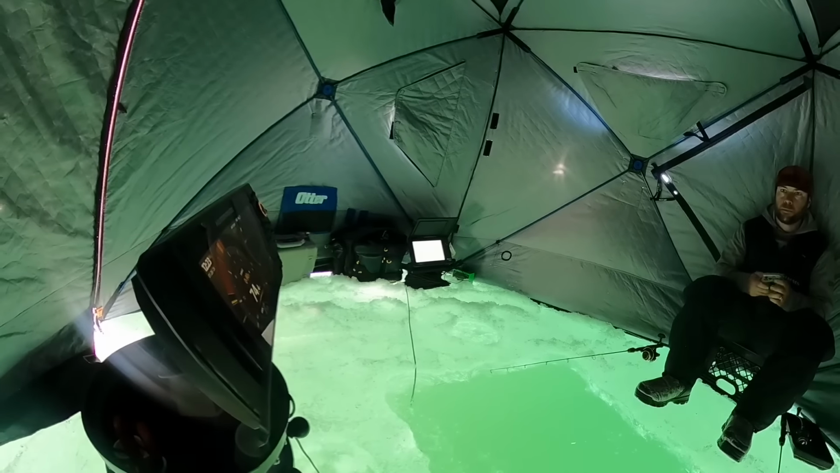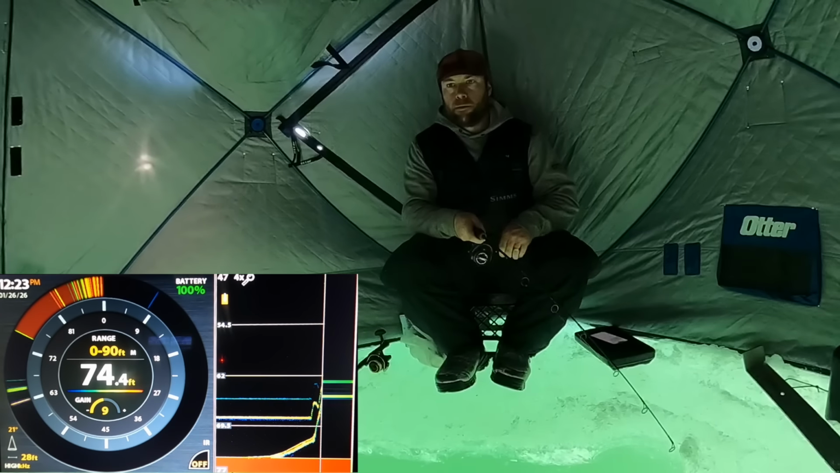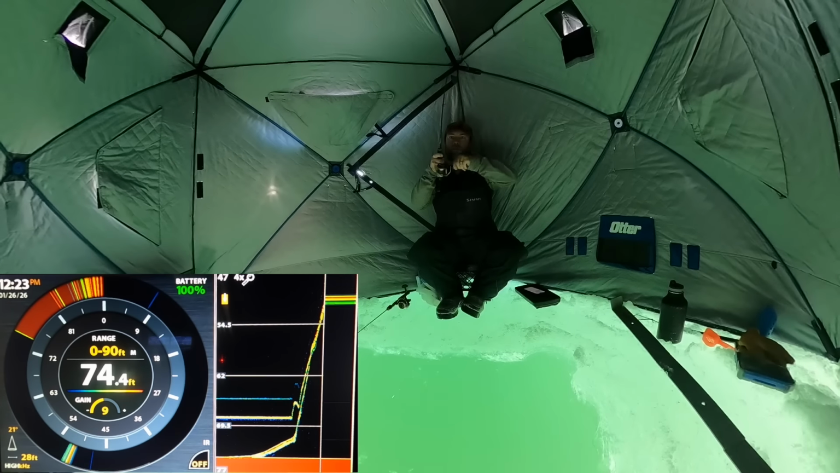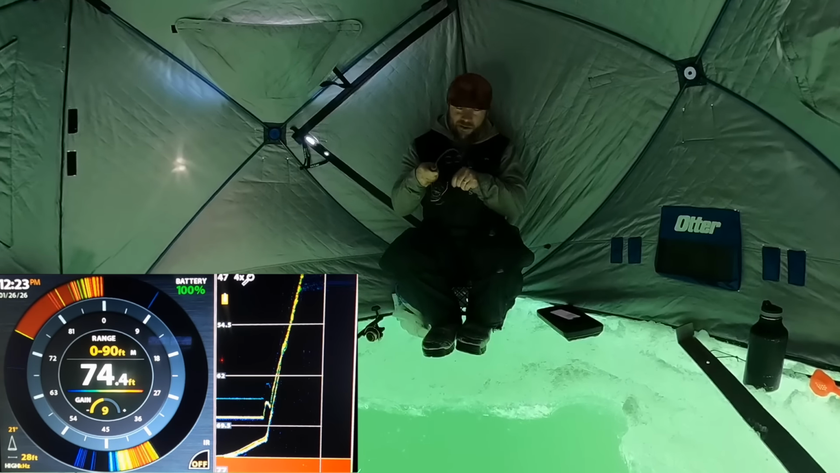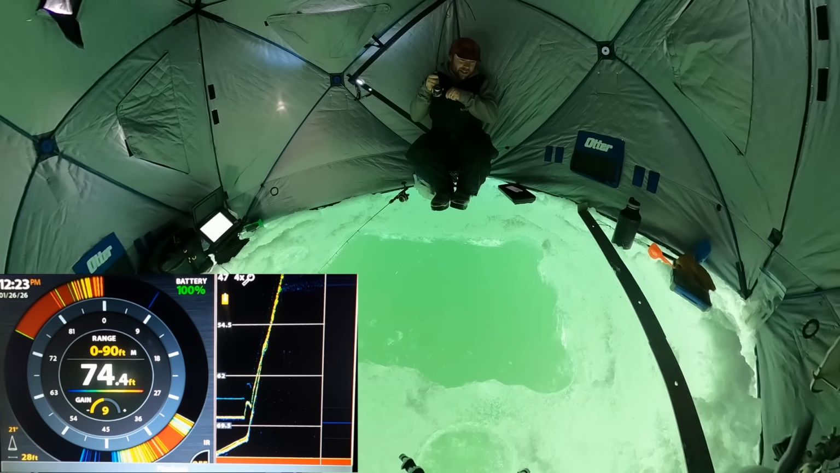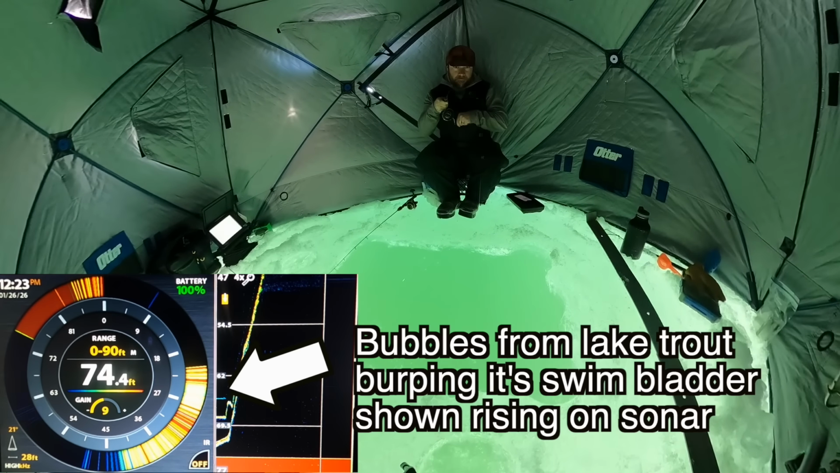We got a lake trout, I think. No. There we go. I was getting back to Jake. You know who you are. And it must have got me some good luck because the lake trout live.